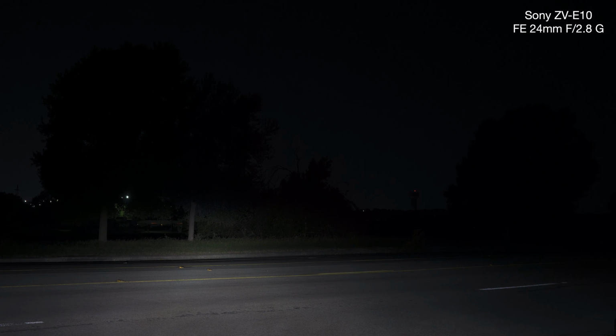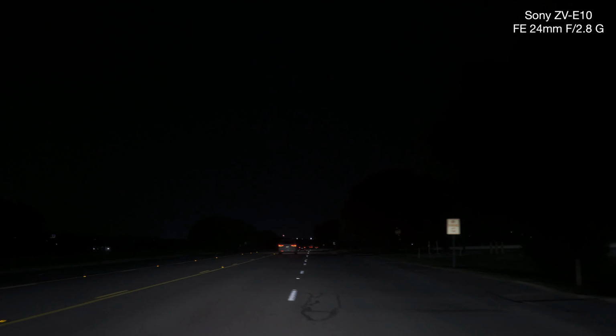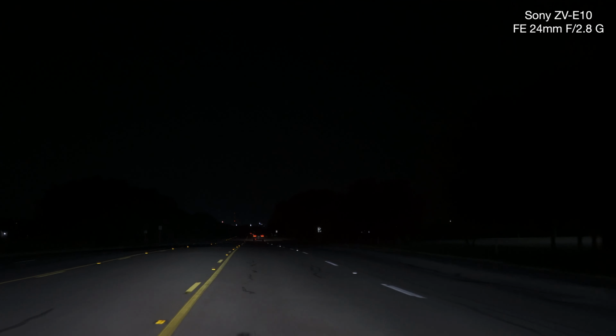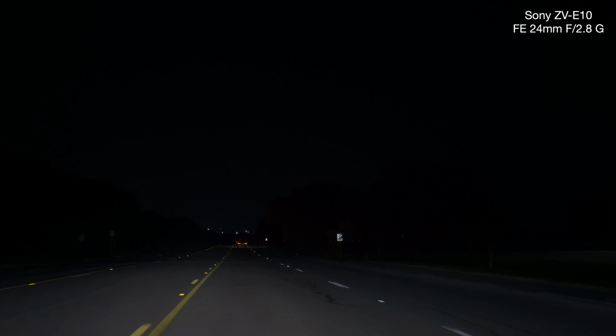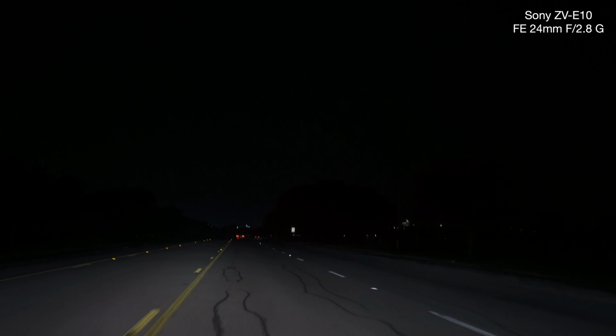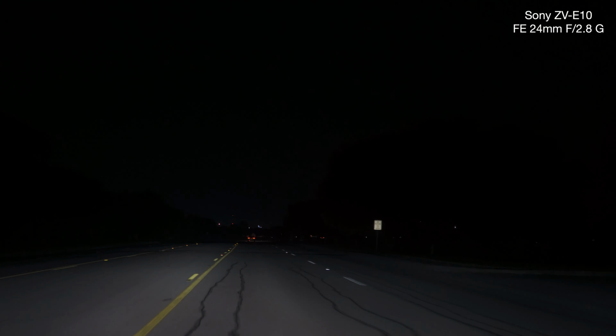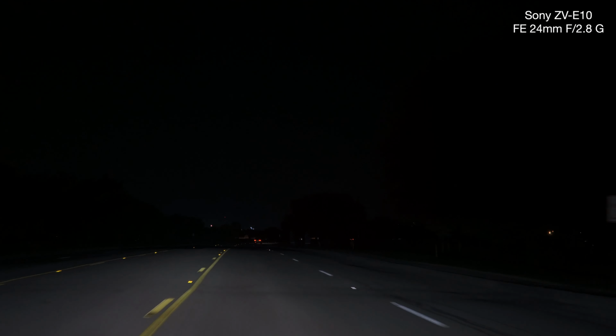A lot of cars are zipping on by. Going down this side. ISO is 400, 1/30 of shutter speed. It's looking pretty good.